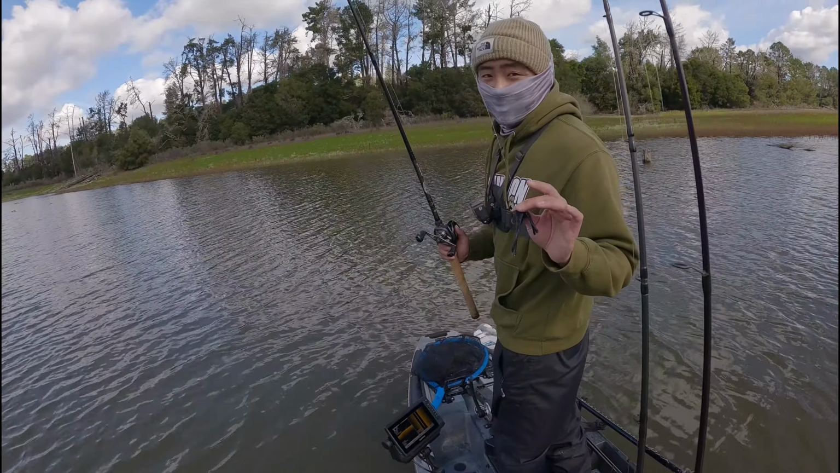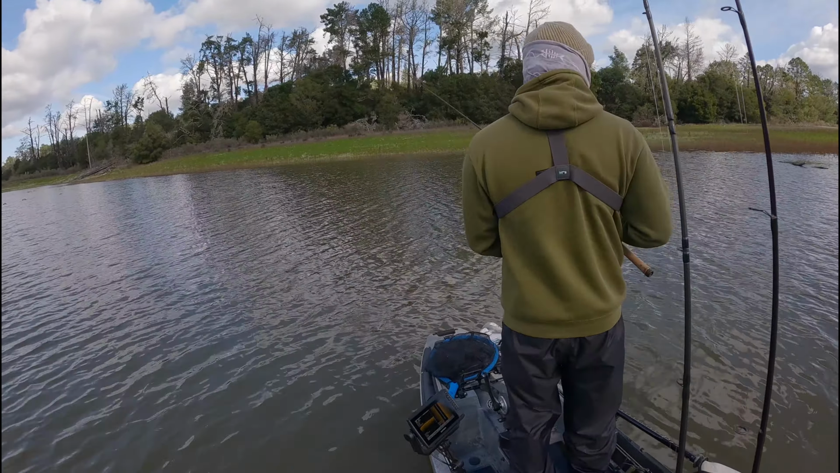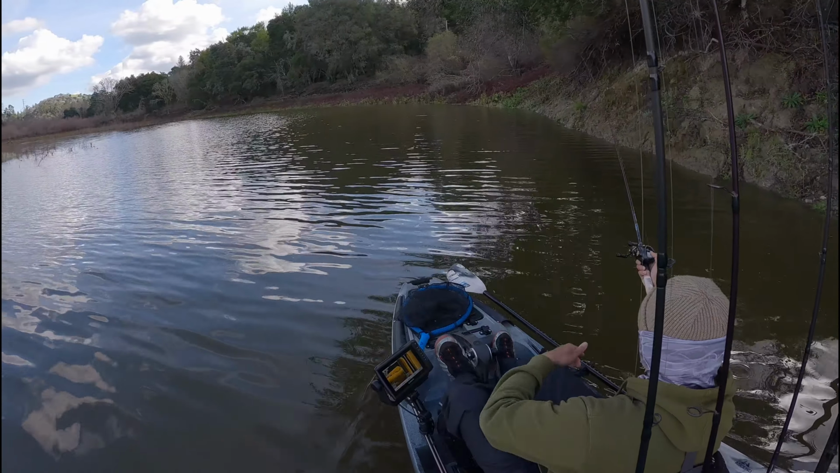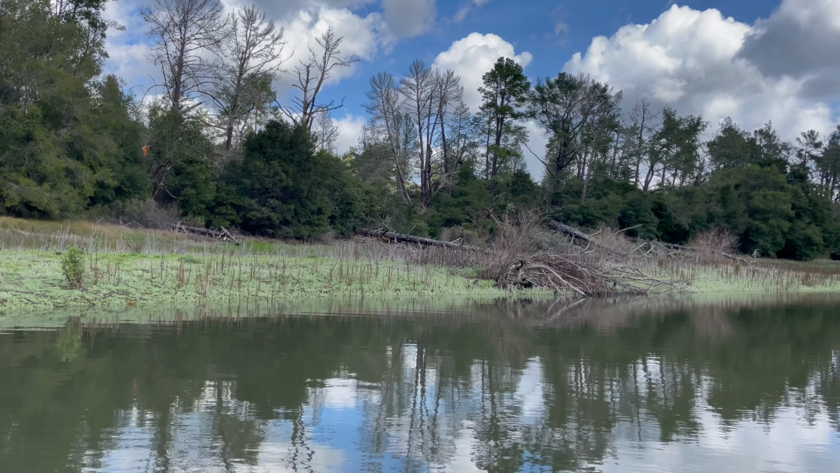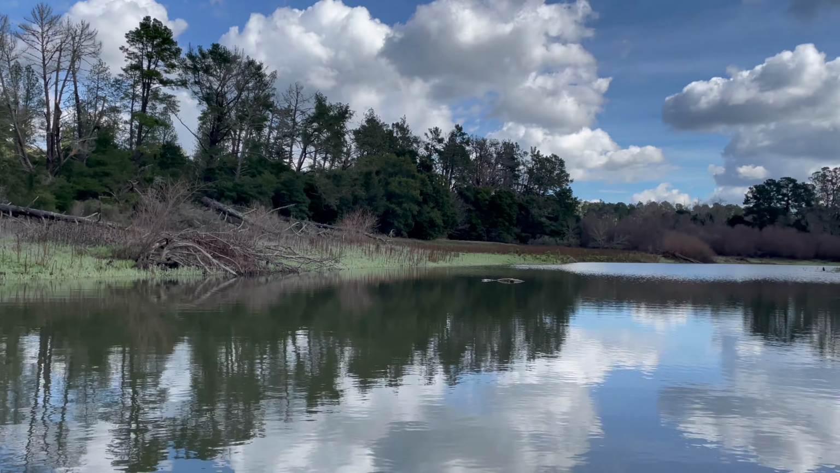There's just something about flipping a jig to structure. It's just something I love doing. I just had to take a second and take this all in. Isn't this like picture perfect?